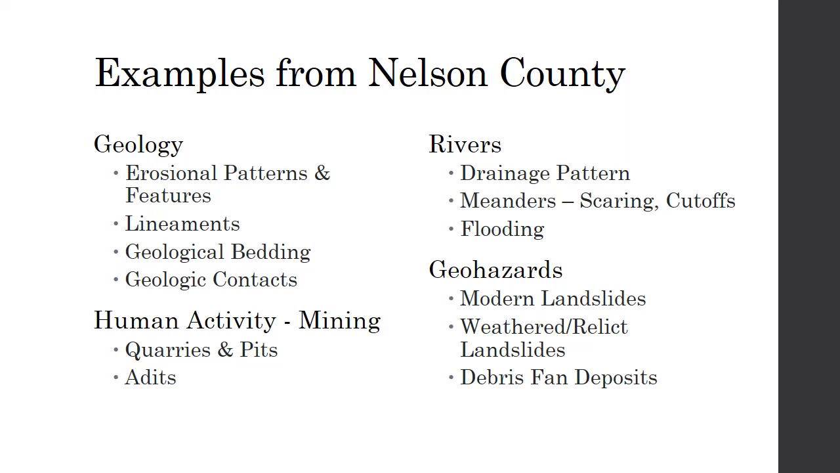We're going to be looking at rivers, looking at different drainage patterns, different meanders, scarrings, and cutoffs, and especially flooding. And what is near and dear to my heart is we're going to be talking about geohazards. We're going to specifically be talking about landslides, Hurricane Camille landslides, and looking at some of the new features that I'm finding that these are brand new within the past year on a project that I've been working on. So I'm really excited to show you some of these examples.